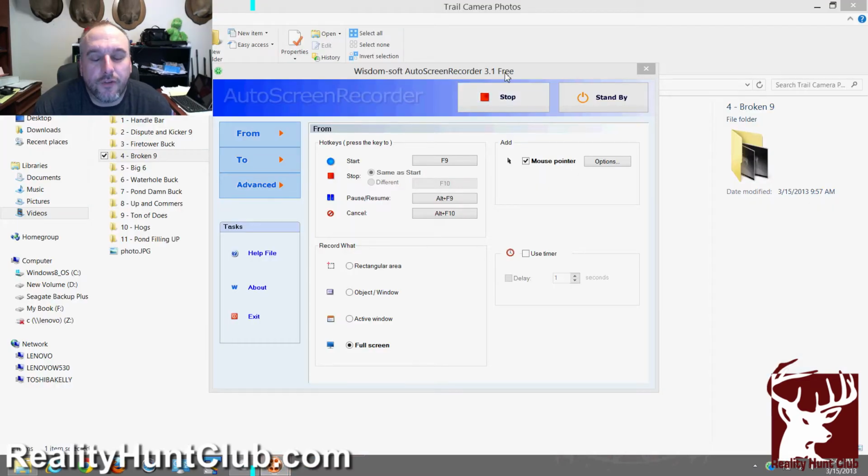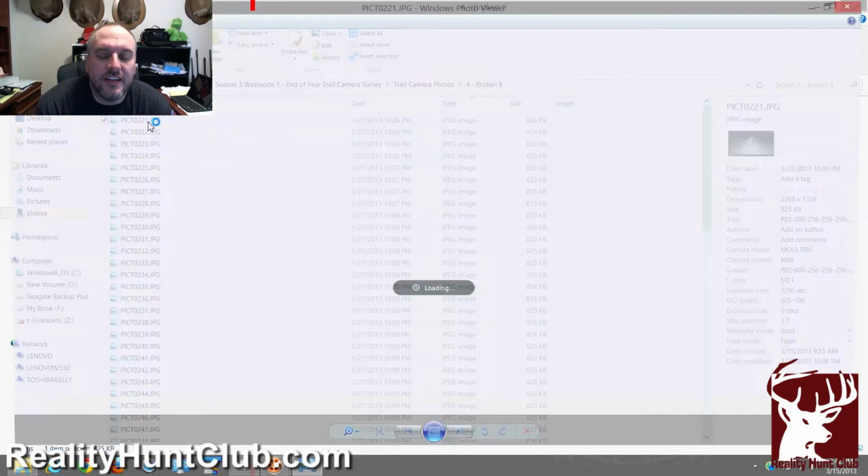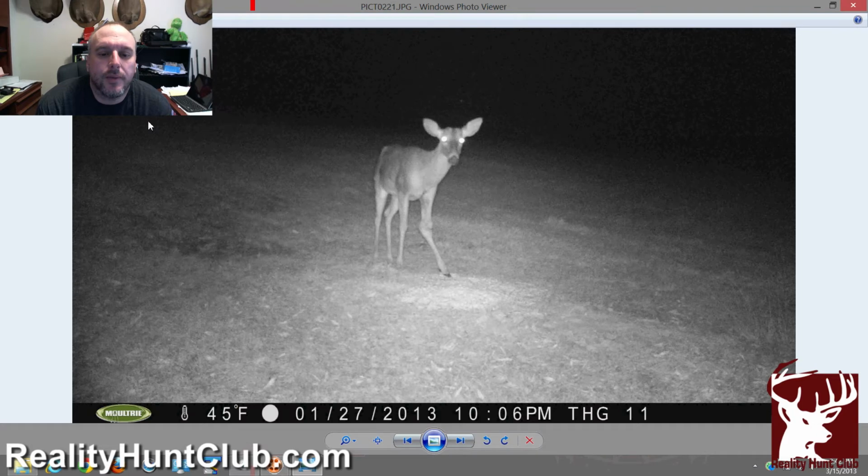Before we go any further, I want to give you guys an update on the deer I'm calling the Broken Nine. This is a deer that was shot back in November, and he lost his antlers in December, and we got some pictures of him, and apparently he's doing okay. This picture is January 27th, and he's on top.